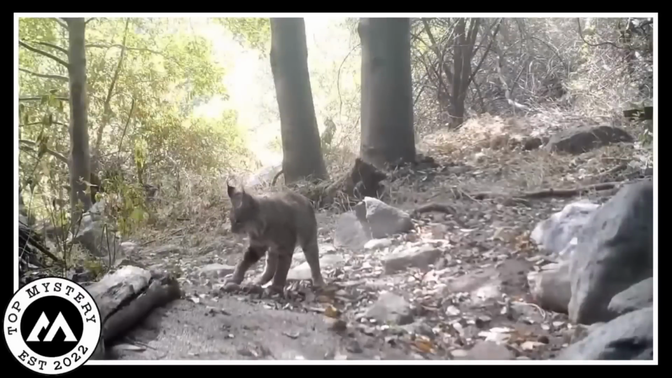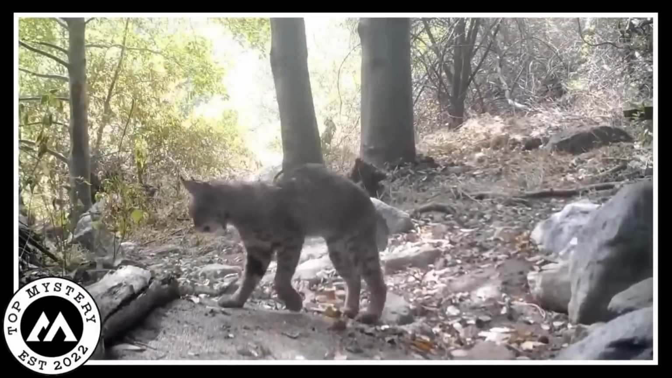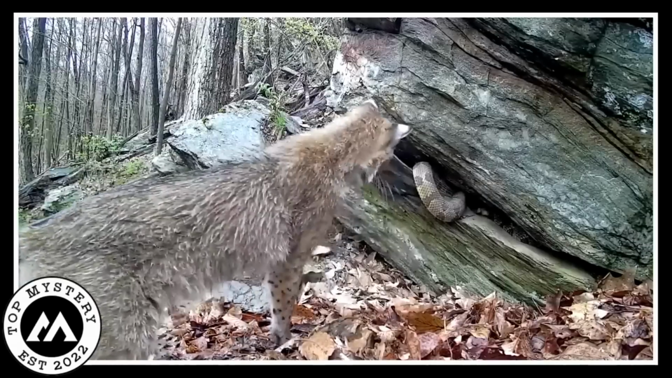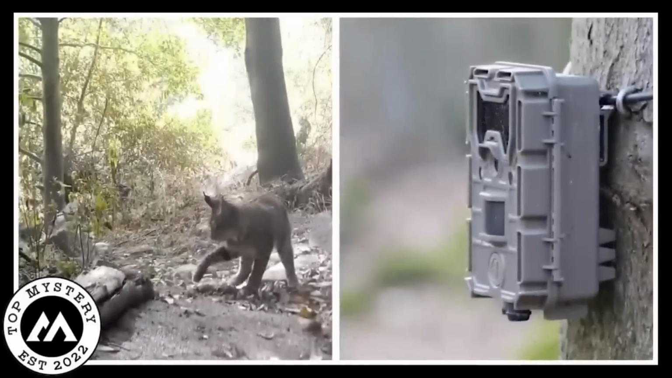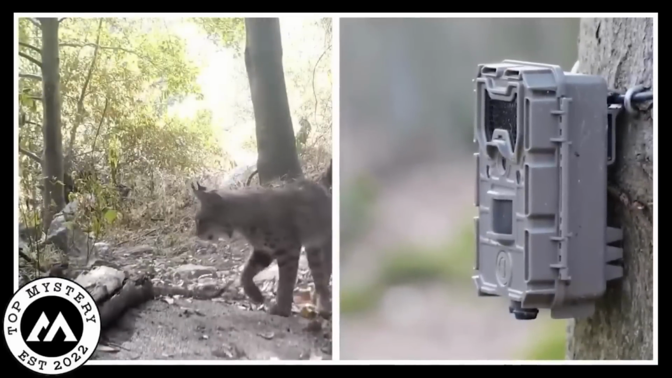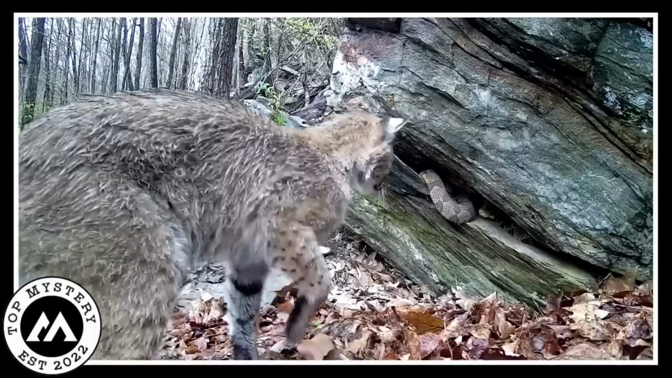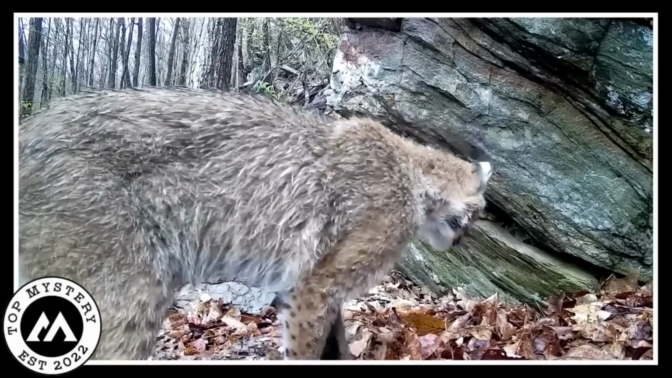The bobcat is all curious, and the snake is just minding its own business. Nature is full of surprises, right? Imagine having a front row seat to this crazy encounter in the woods. The camera caught it all, leaving us with a wild story about a bobcat and a snake face-off in the rocks. Nature is one wild and mysterious place.